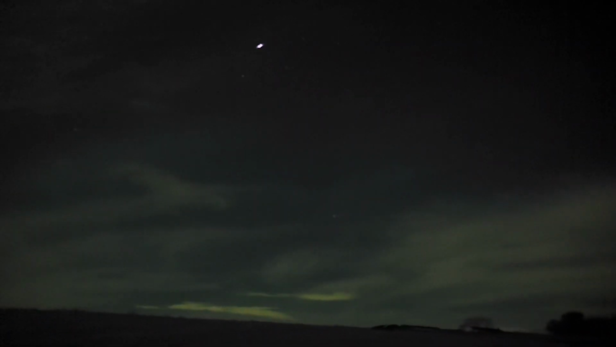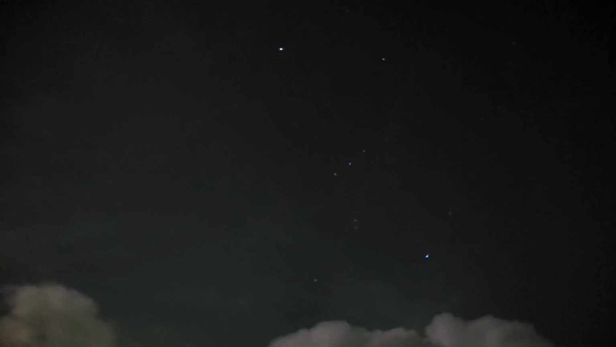You want some good night vision equipment, the Sionyx is excellent. When you do get a cloud like this with the moon out, it does look beautiful, all the shadows, and it really does. Good shot there of Orion and the Orion Nebula.